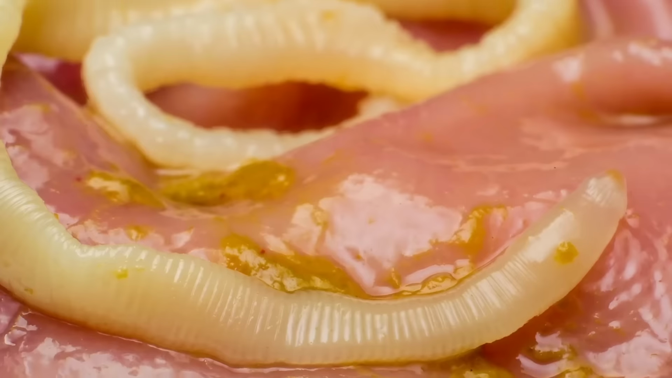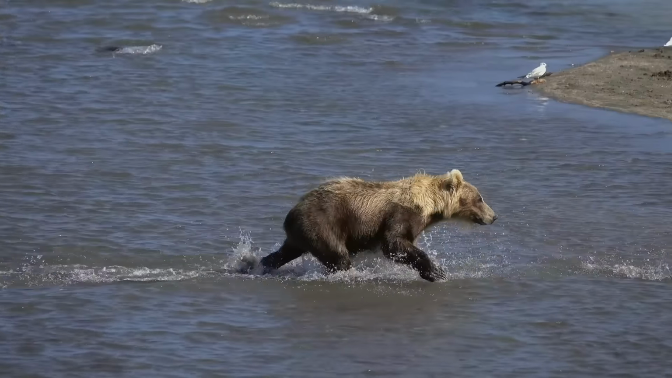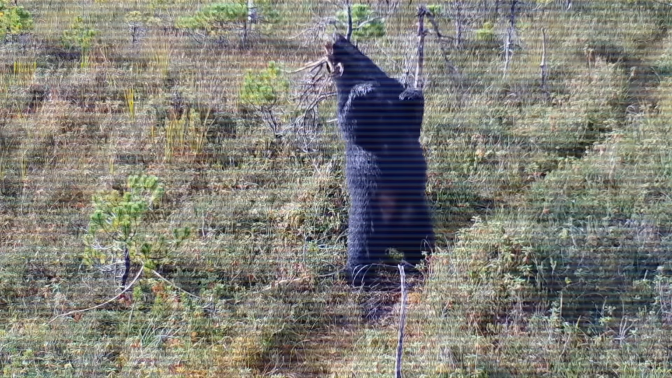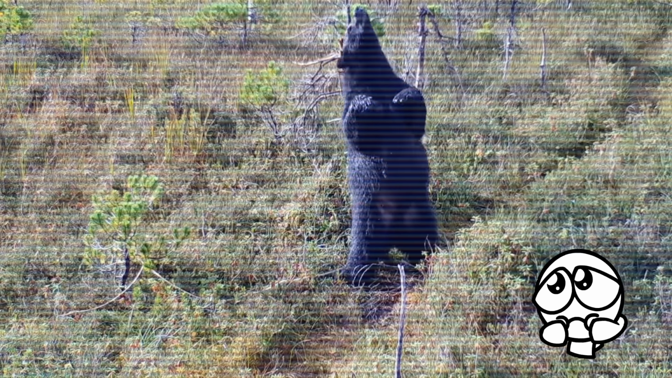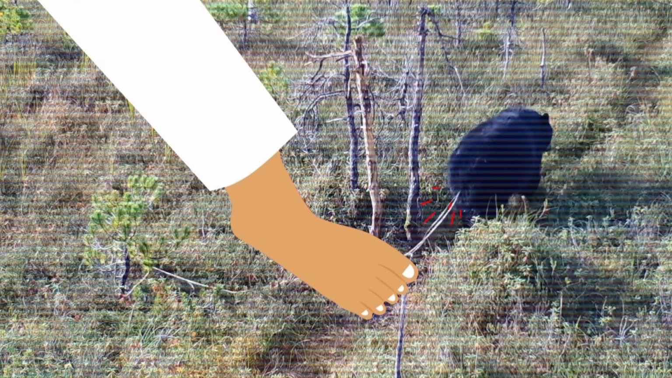Tapeworms are long parasitic worms that live in intestines and can be passed on by eating other infected organisms, commonly raw fish. As a result, the sight of a bear trailing several feet of tapeworm isn't uncommon, but it is insanely friggin' gross. Anyone else want to just step on the end of it to pull it out?